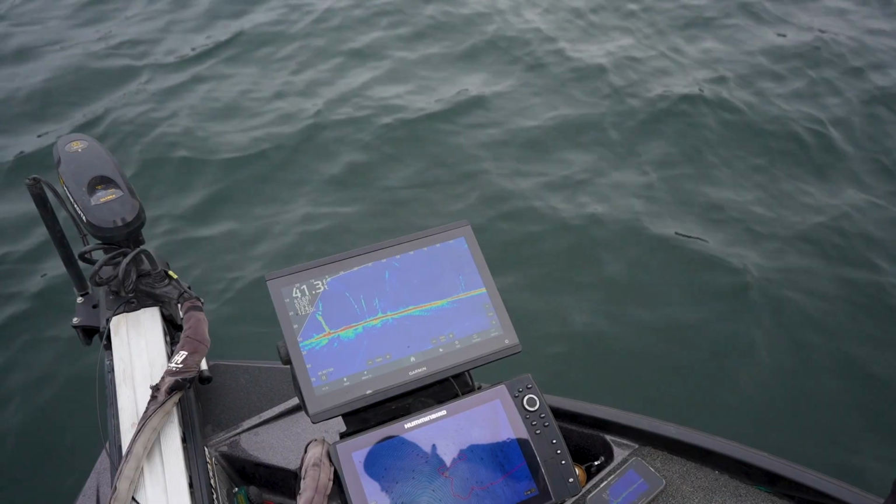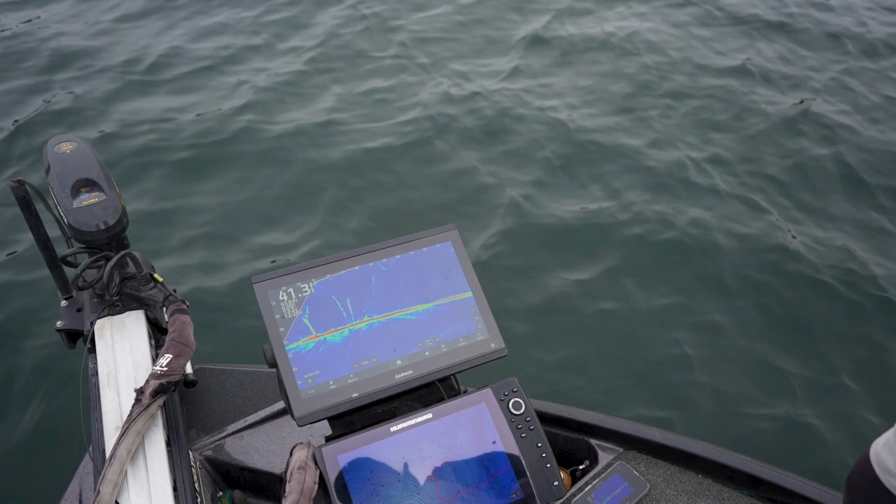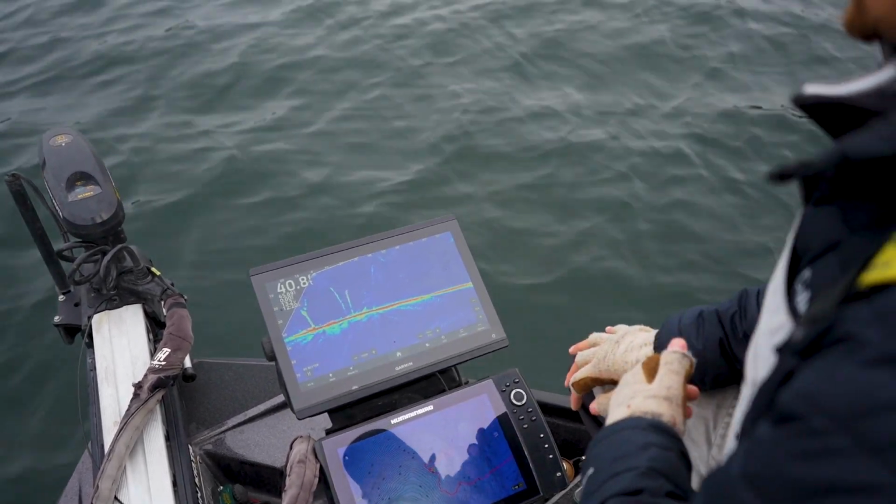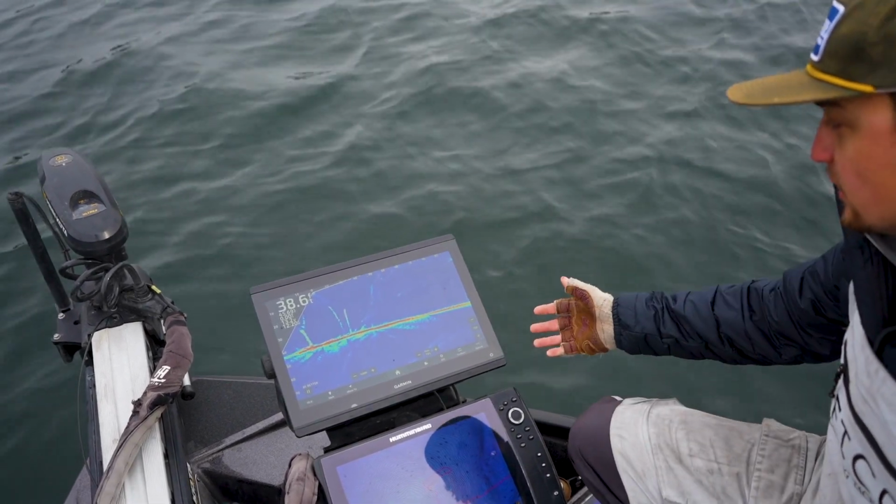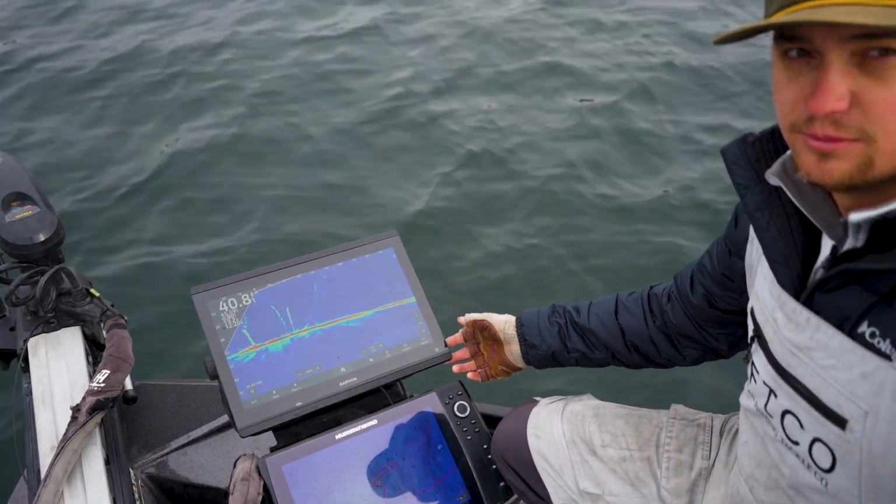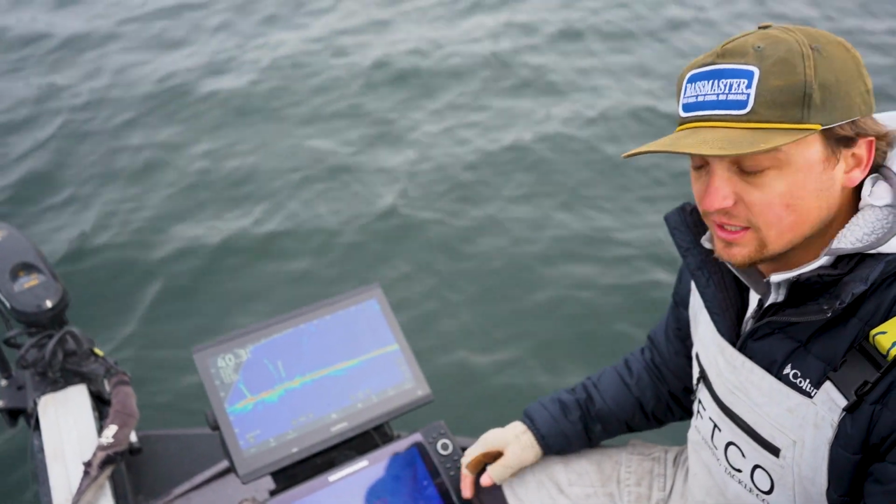So this Garmin graph is a GPS 1623. It's a new model that they just came out with this year, and basically it's a price point graph for you to have a 60-inch screen where you're not having to spend $6-7 grand for a graph.